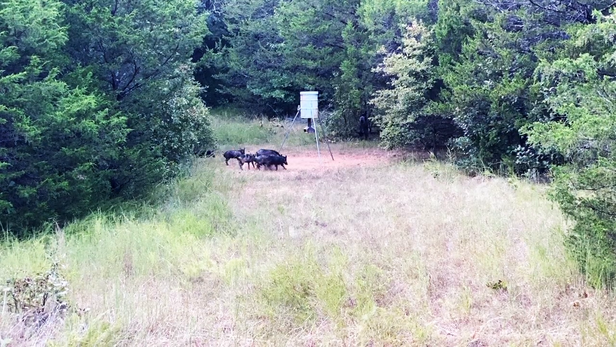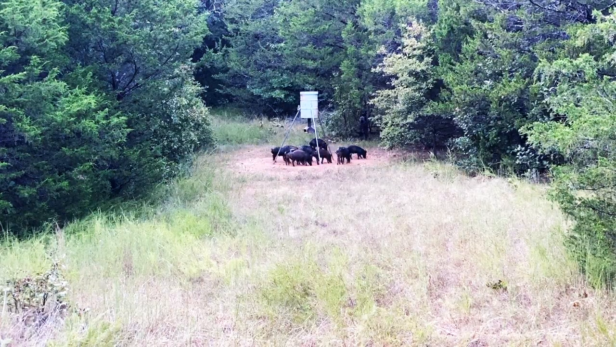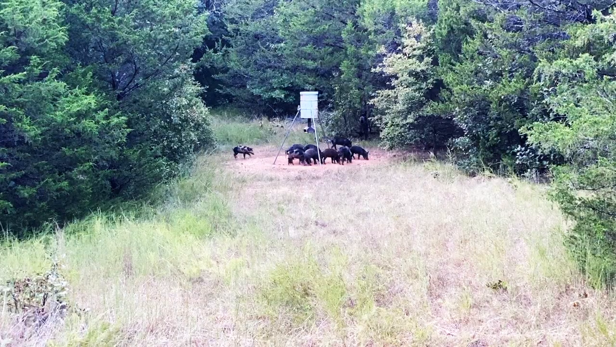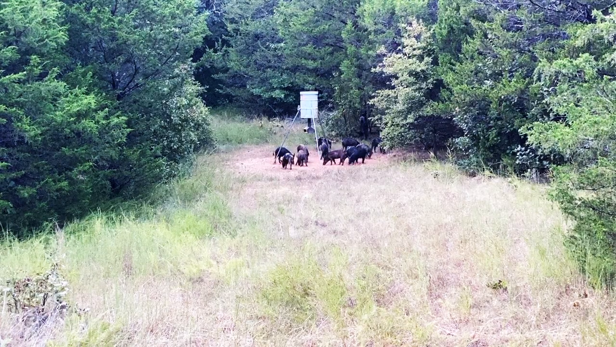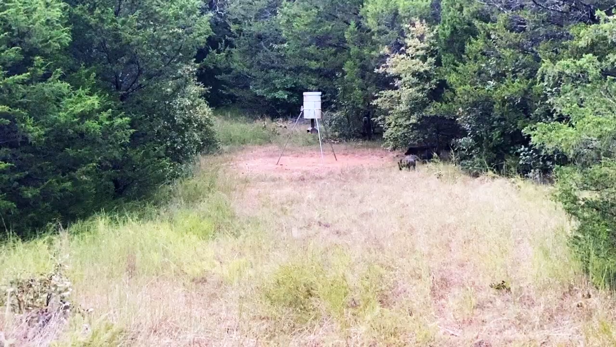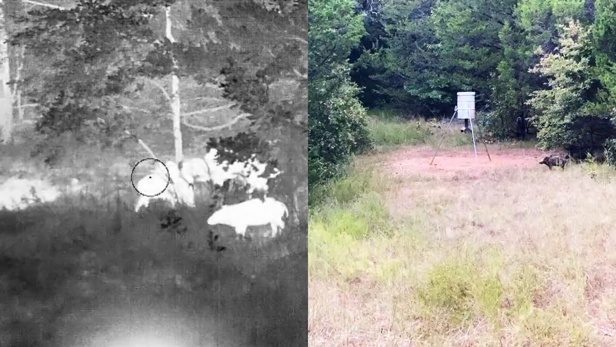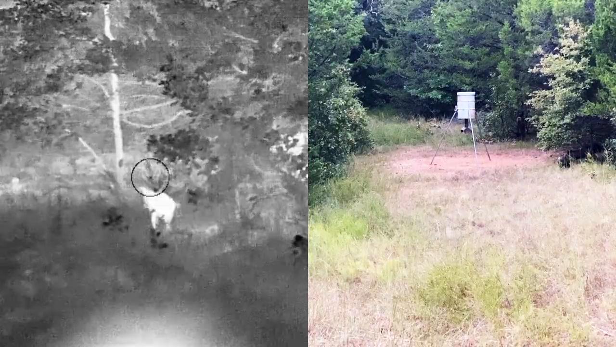20 minutes later, around 7:30, the large sounder returned and stuck around for just about 5 minutes. I lined up my .308 in hopes the larger spotted sow would show up, but again, she evades me. 30 minutes before sunset, a new sounder moved in, but they were being very cautious. You can't quite see them in the video. In the thermal, you can tell a few of the hogs were a nice size and shootable, but none of these are my target hogs.